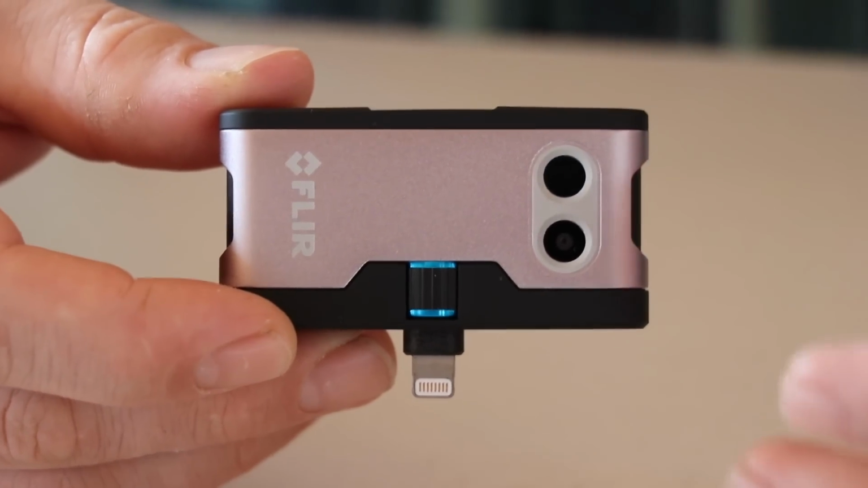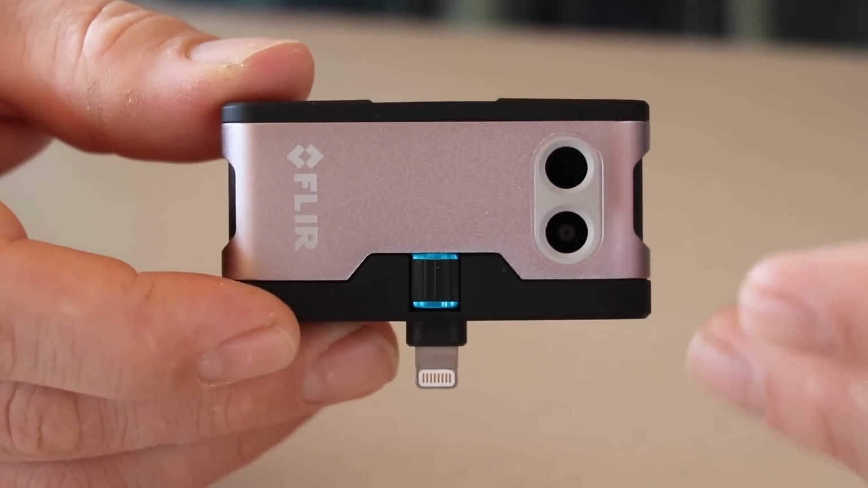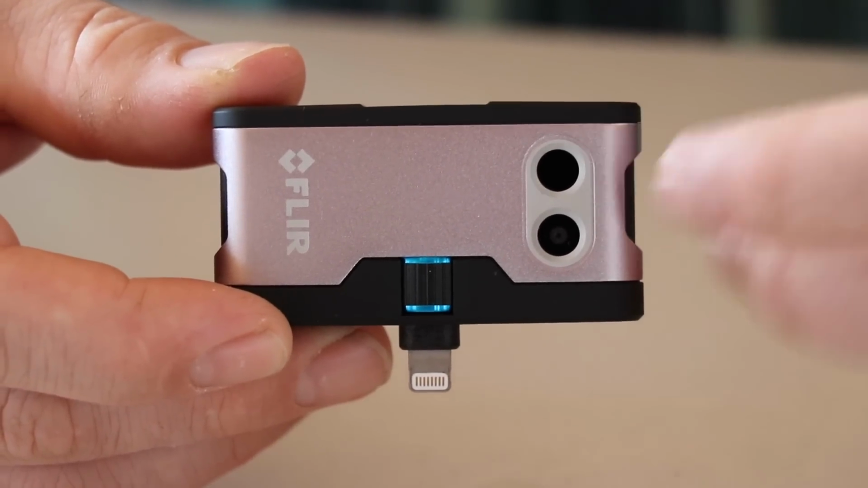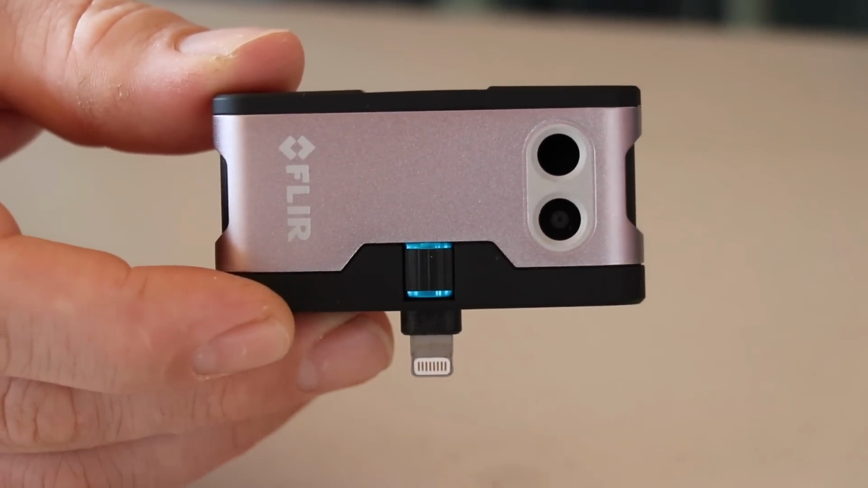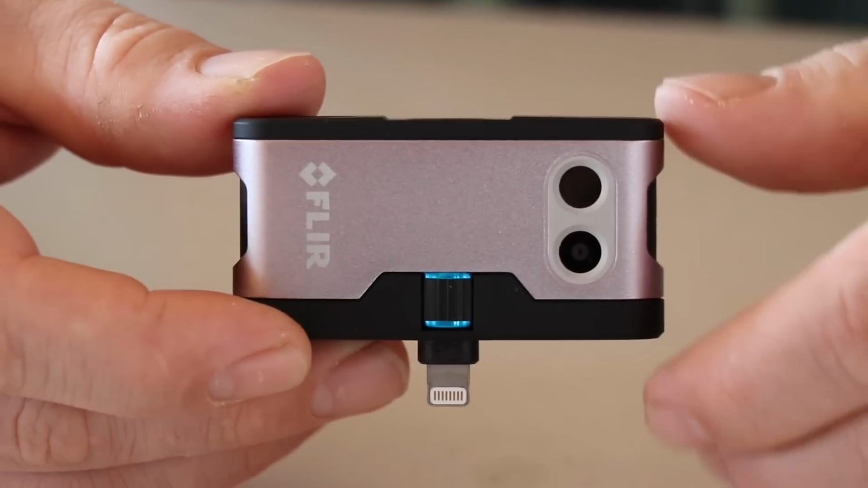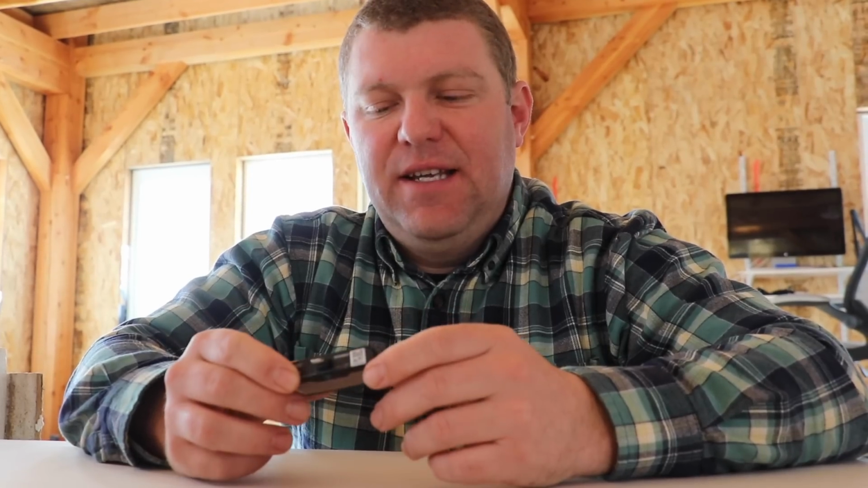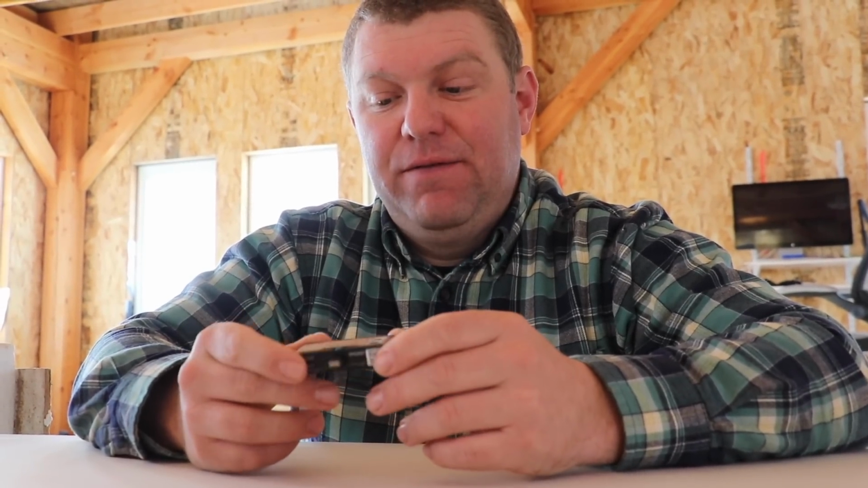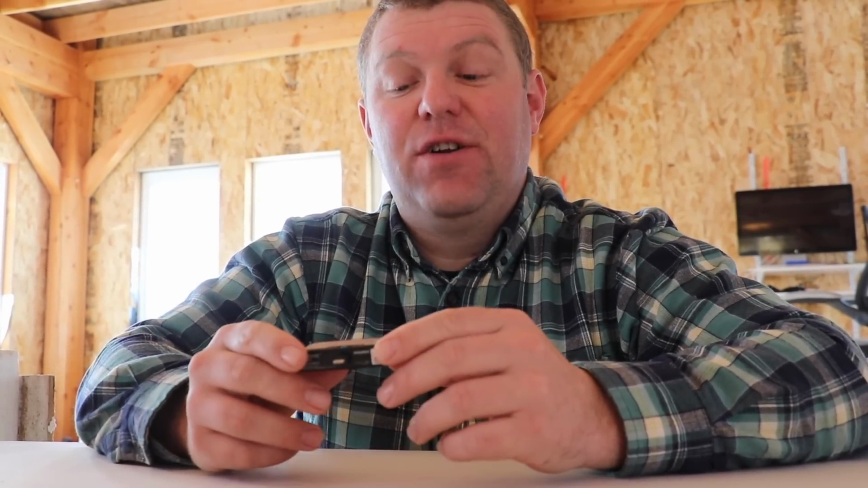Because if you just saw a heat map of something, it wouldn't make a lot of sense. But when you overlay it on top of an image of what your eye sees, suddenly the colors make a whole lot of sense. This device is built to work with iOS devices like iPhones and iPads. The FLIR 1 camera is actually available in an Android compatible configuration also.